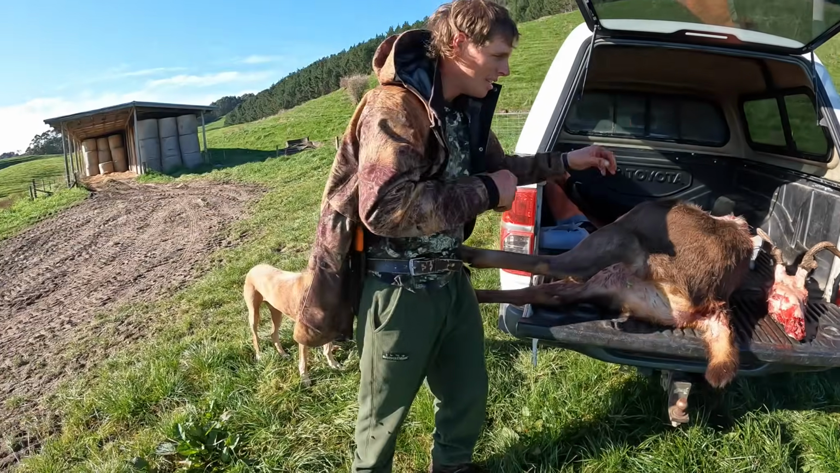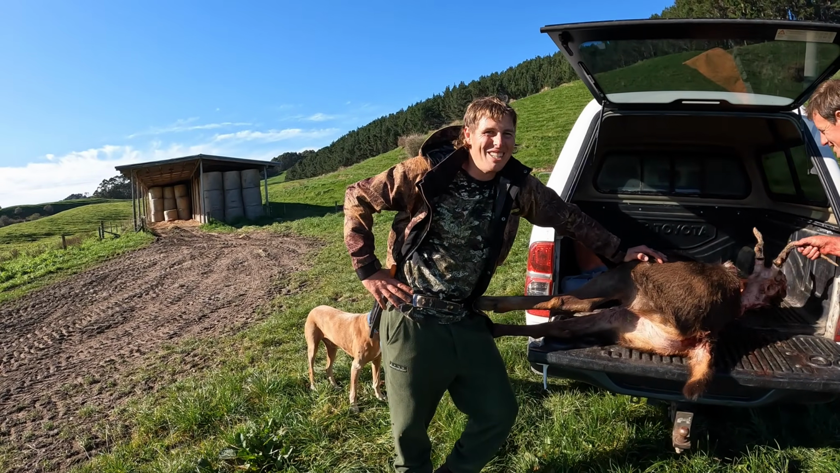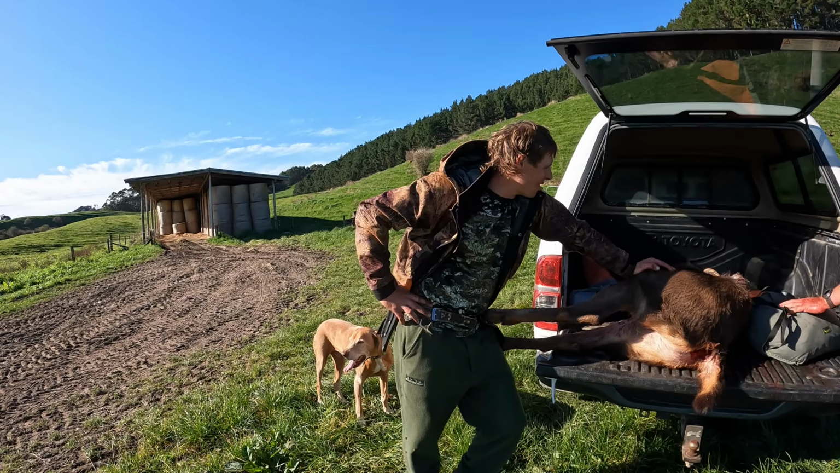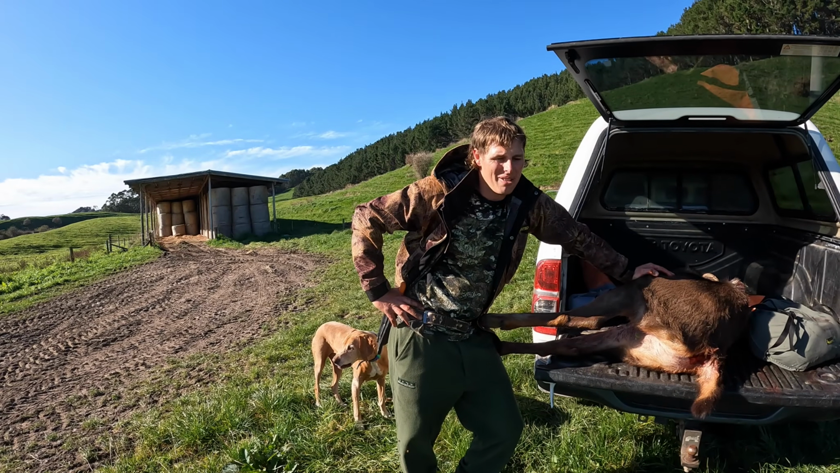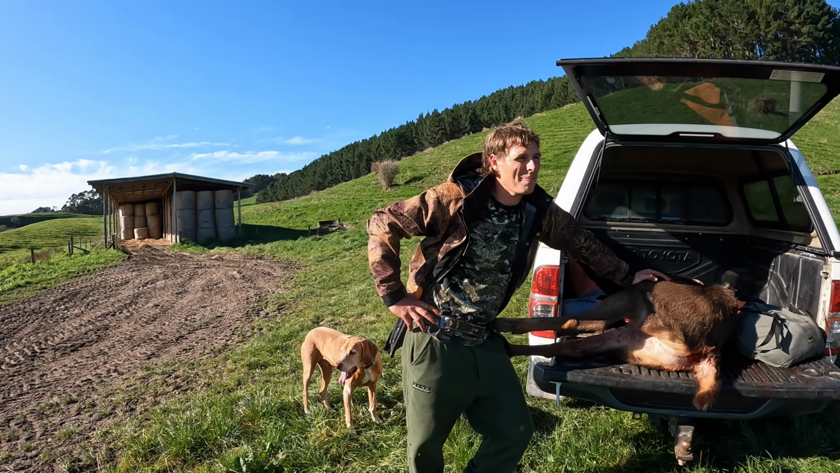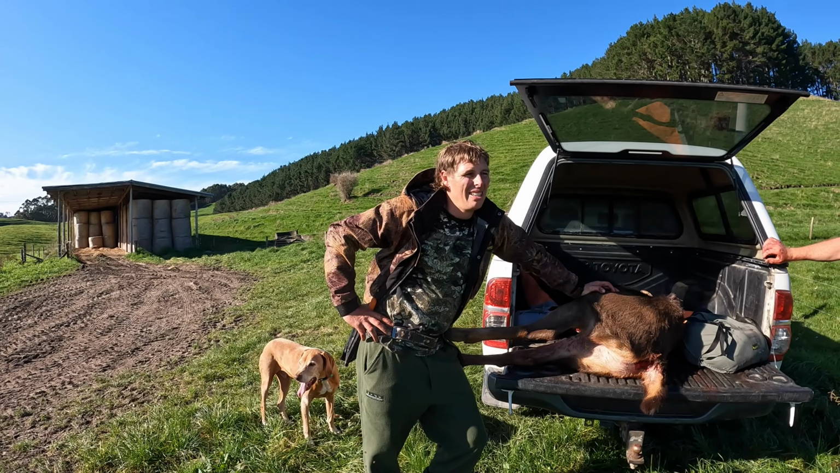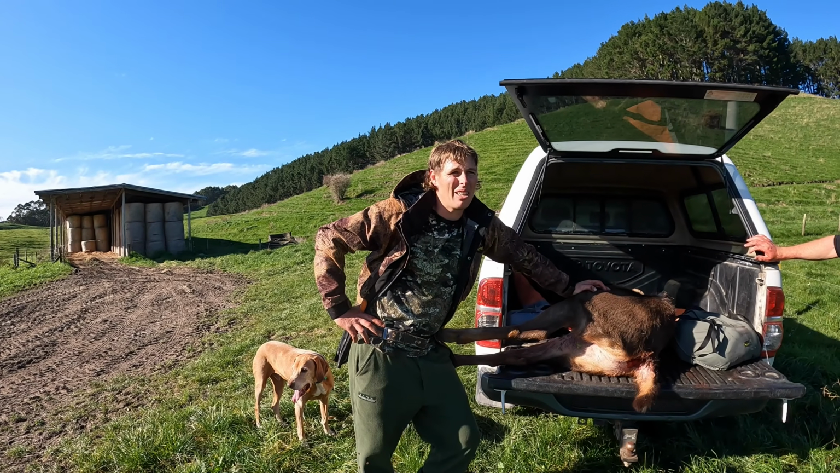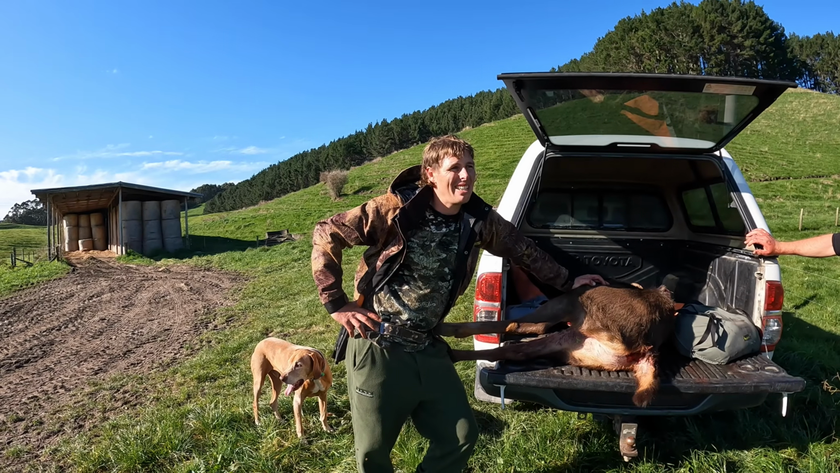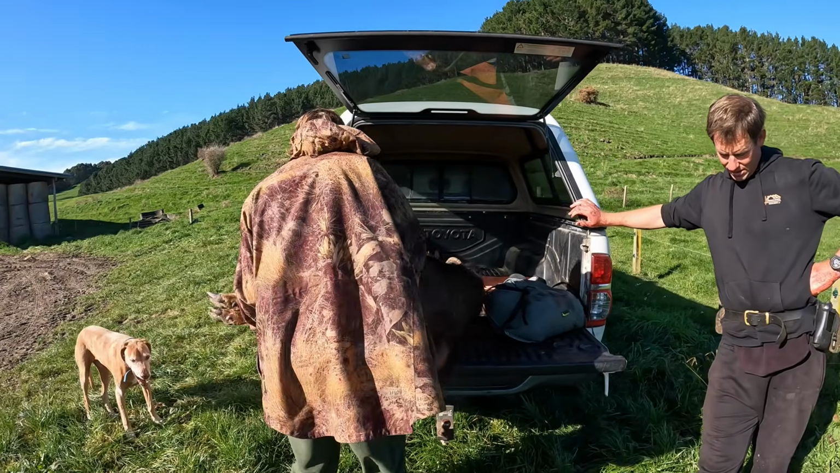Oh well. We're going back out tonight. If this is the end of the video, we failed tonight, but got ourselves a Sambar stag. Non-typical. I got my first Sambar. Bit of a shame about the whoopsie on the big one, but that's shooting longer range with a bit of wind, and yeah, it happens. At least I completely missed it, so someone else might get it. But we got it. We got something. Got plenty of meat anyway.